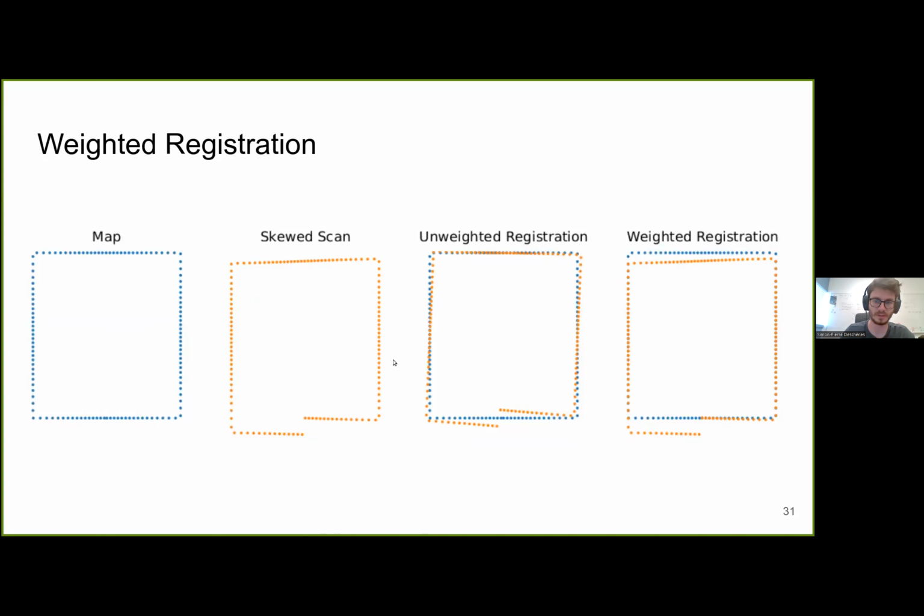So here is a result of our algorithm on a single registration. We can see here on the left, we have the map. Then we have the skewed scan. The unweighted registration is before our method. We can see that the walls on the left, on the right, and at the top are not aligned properly.